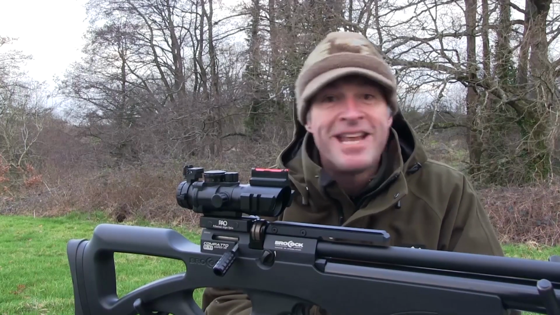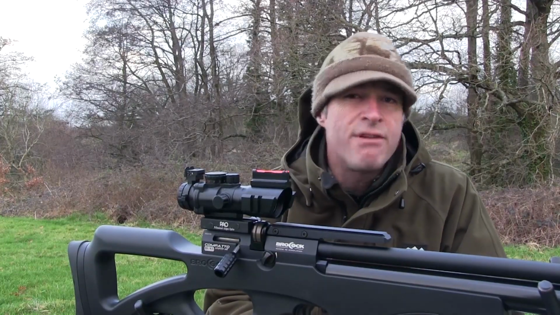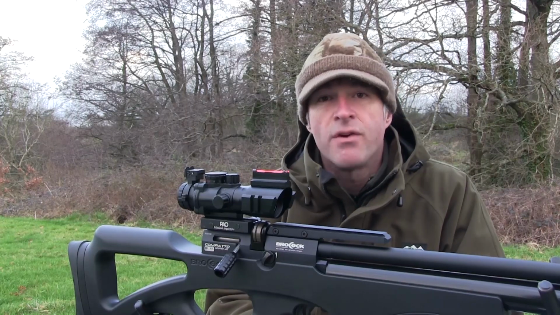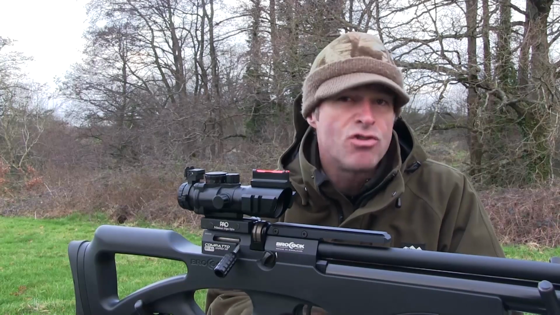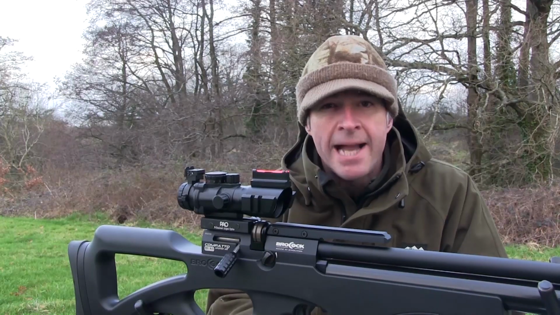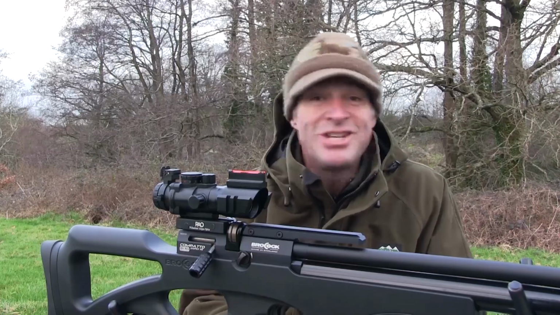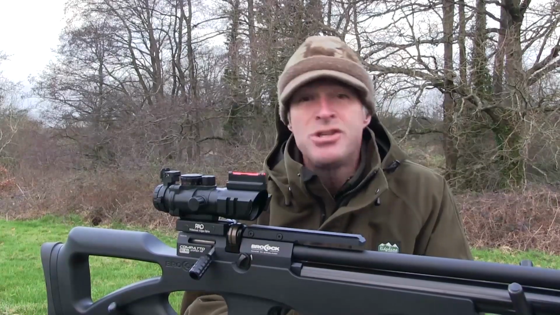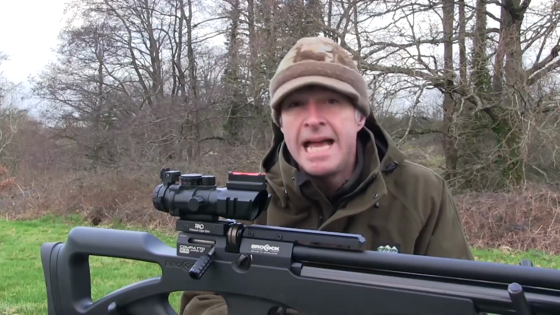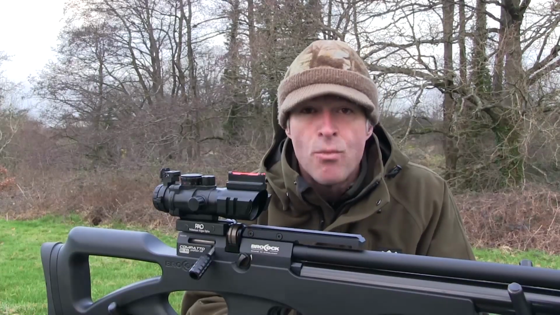PAO makes some very interesting sights. In the last episode, I took a look at one of their reflex sights. This time I've got the 4x32 Tri-Lume Prismatic. Described as an ultra-compact advanced combat optical gun sight, it's available from the Shooting Party for £99.99. It's certainly compact. It measures just 15 centimetres and tips the scales at 450 grams, including the integral mount.